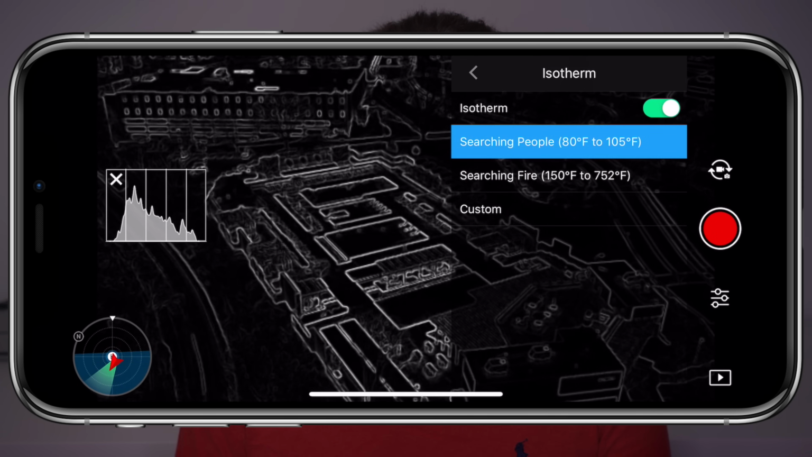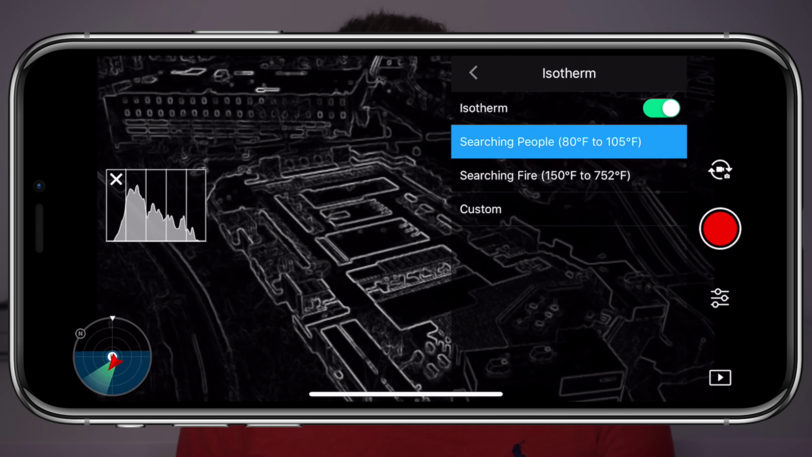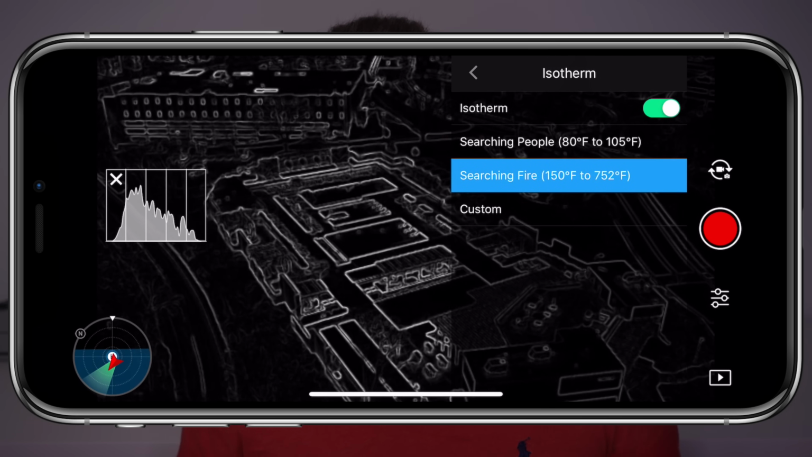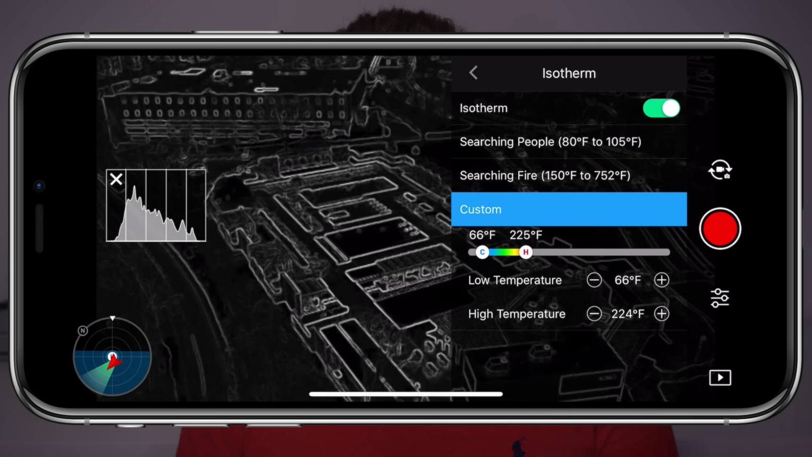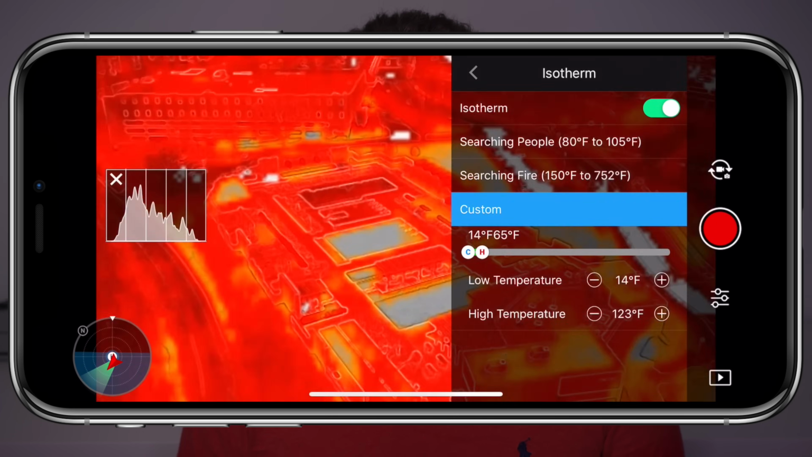The two presets that they have in here already are Searching People, which sets the low temperature to 80 degrees and the high temperature to 105 degrees, which makes finding people during search and rescue operations in the woods or in a field a lot easier. We also have Searching Fire here for firefighting operations. Now at the bottom is a custom option which lets us set the low and high temperatures ourselves to easily dial in the colors we are looking at depending on what situation we are using our drones in.